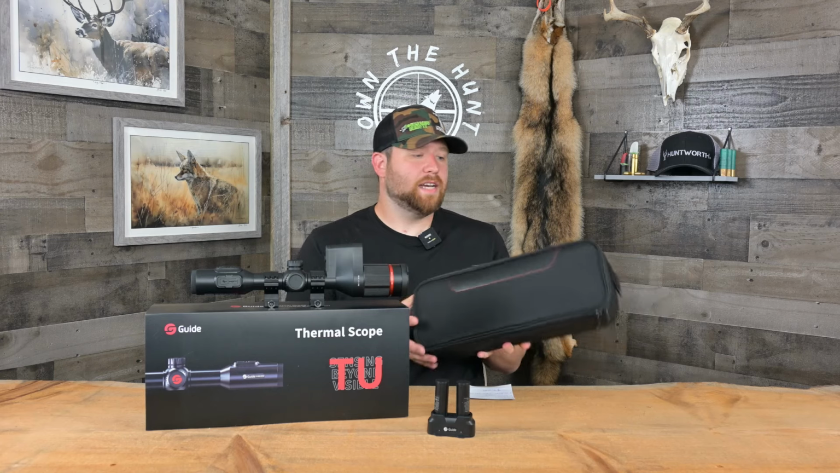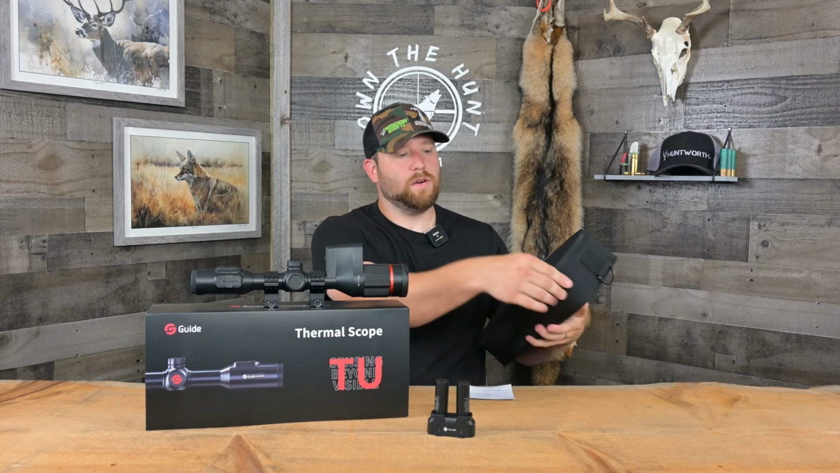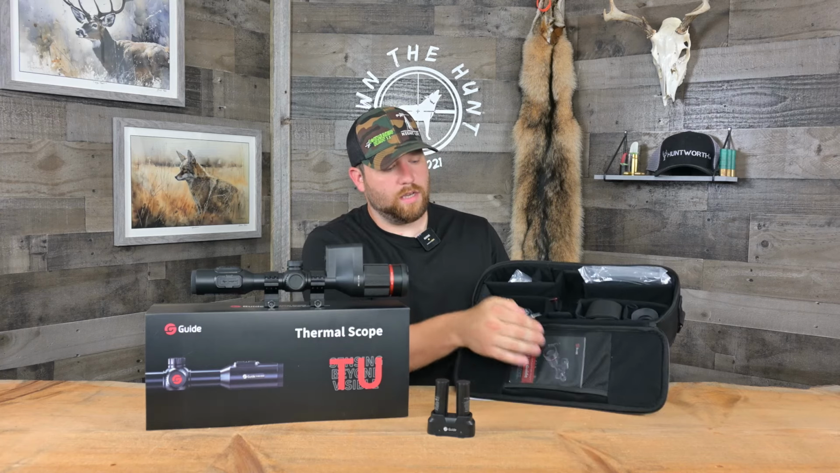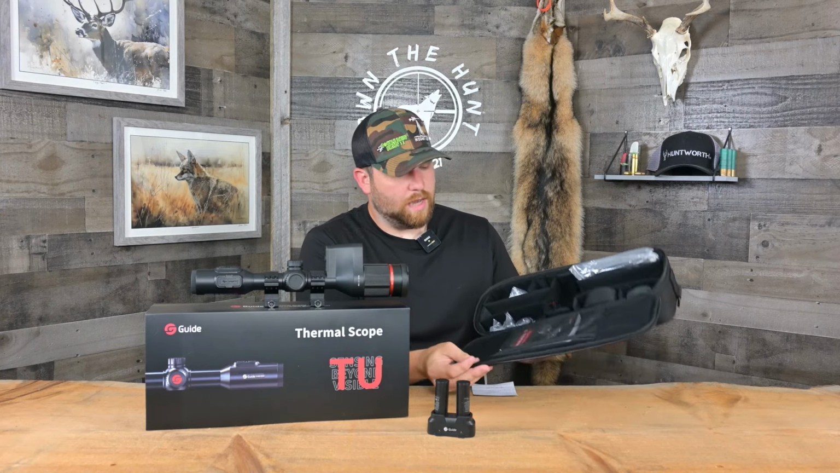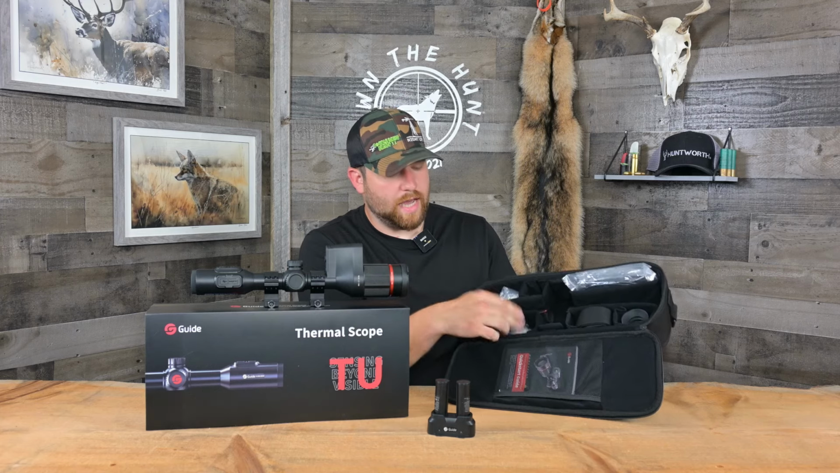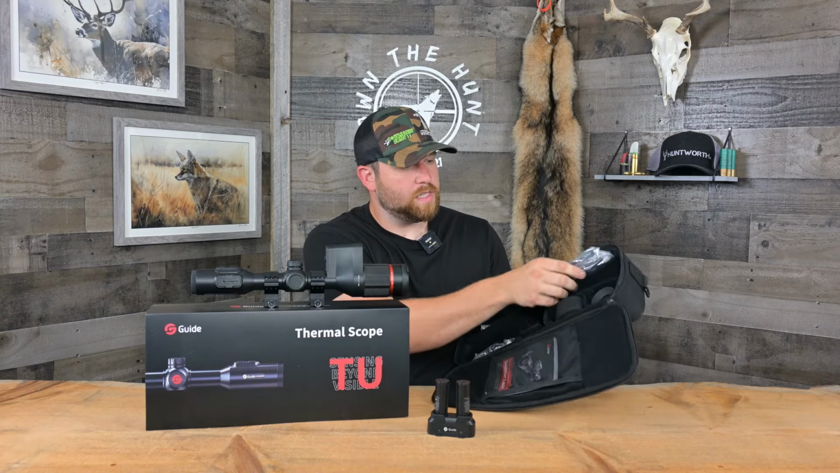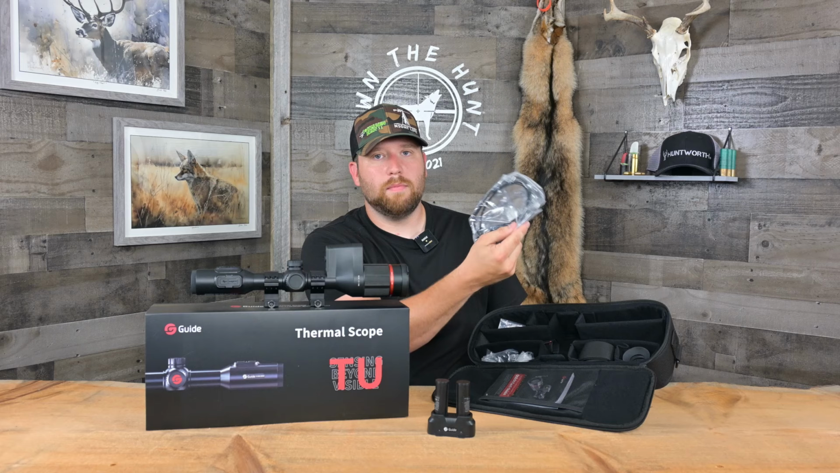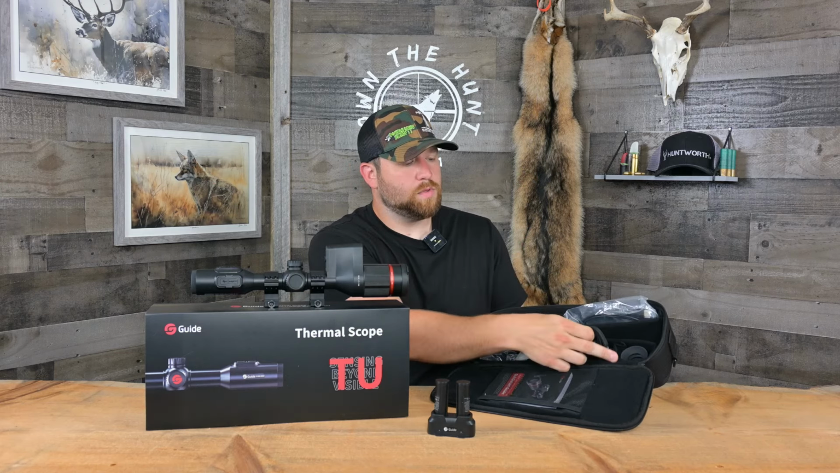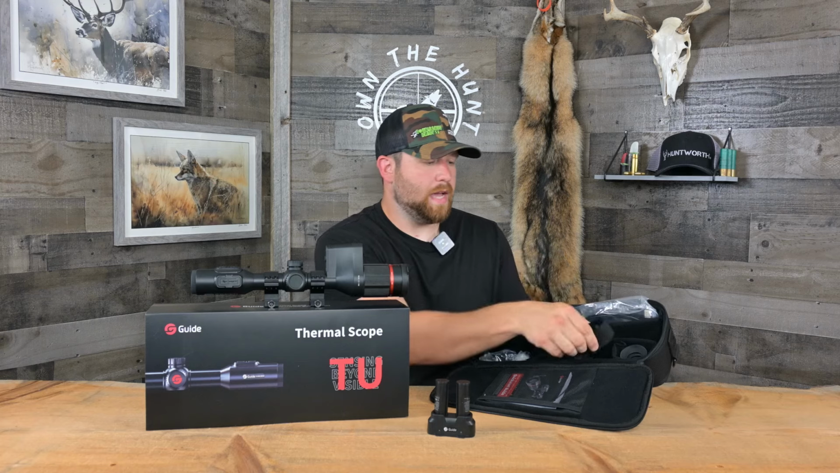So Guide, nicely done. They include this bag. Let's go ahead and open it up. So in this bag, obviously you get your manual, there's some cables and stuff, different country plugs, things like that. I already took the batteries out. This is that HDMI cable I mentioned in this bag, plus a charge cable for USB-C. Comes with a shoulder strap for the bag.